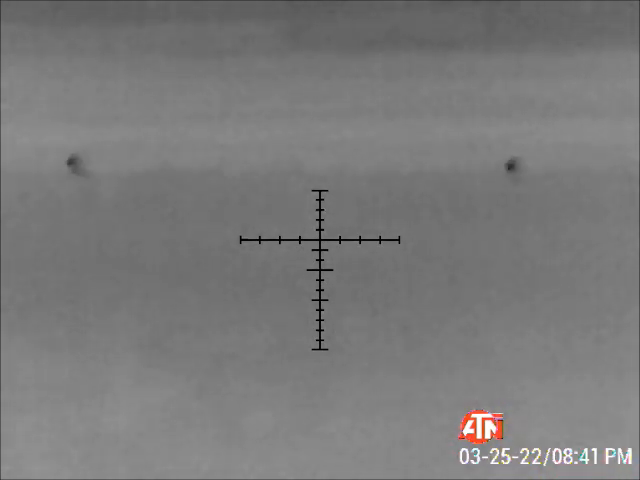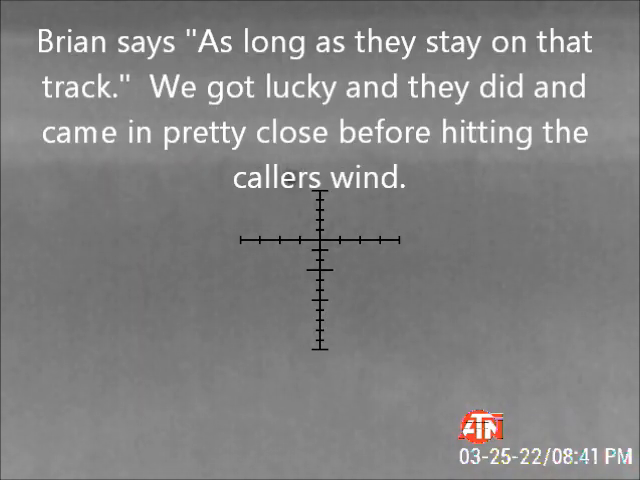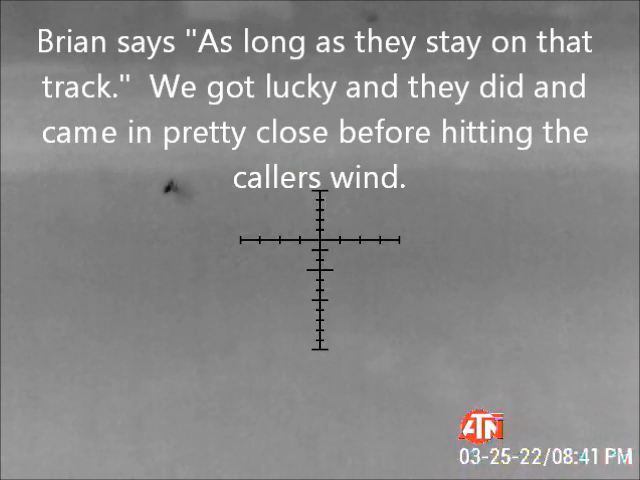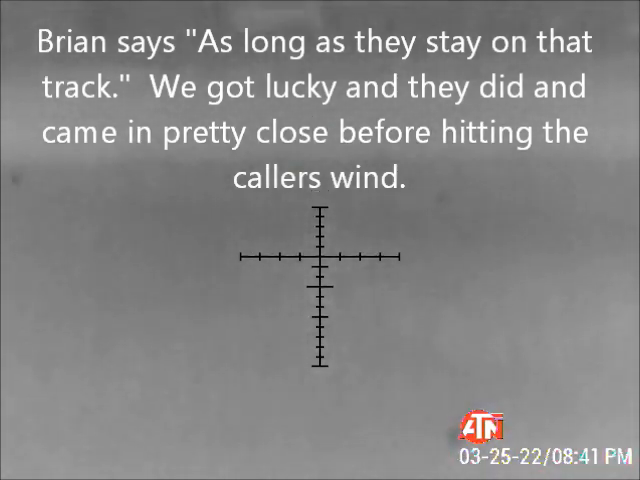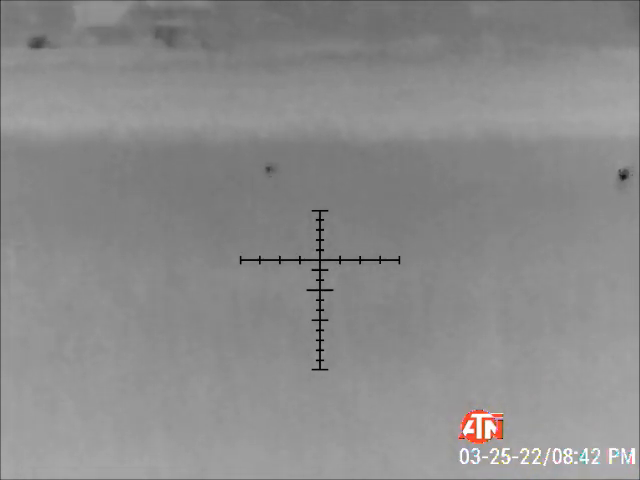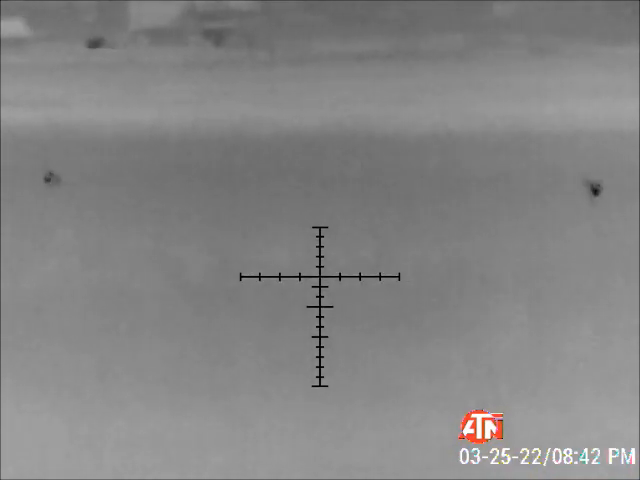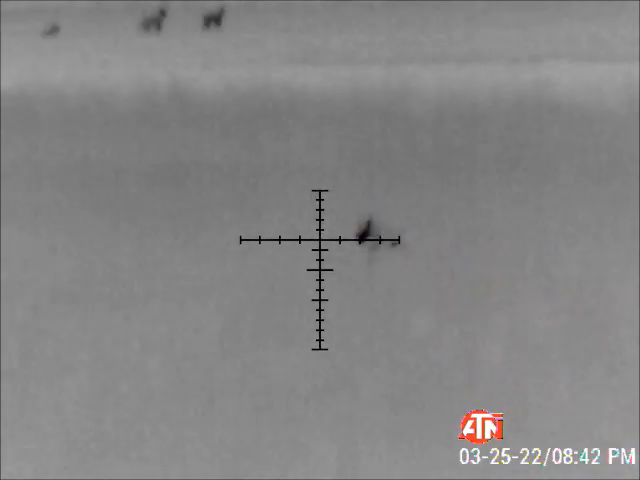Yeah, they're gonna get downwind. As long as they stay in that. Tops.